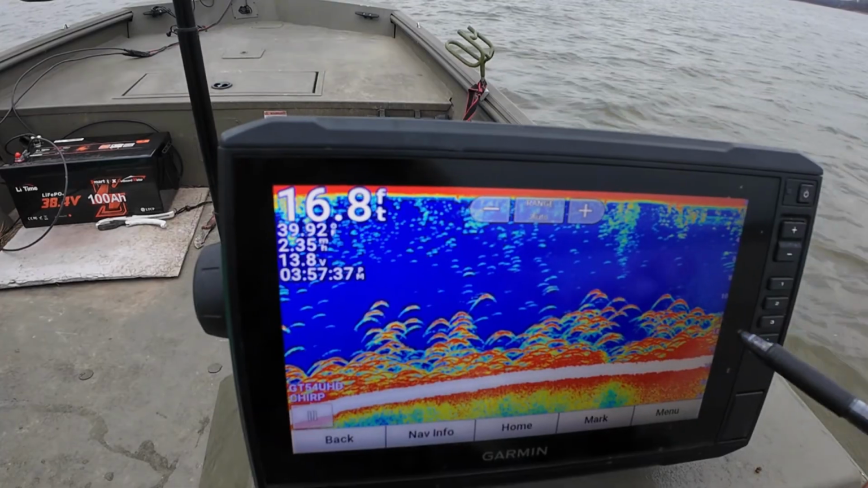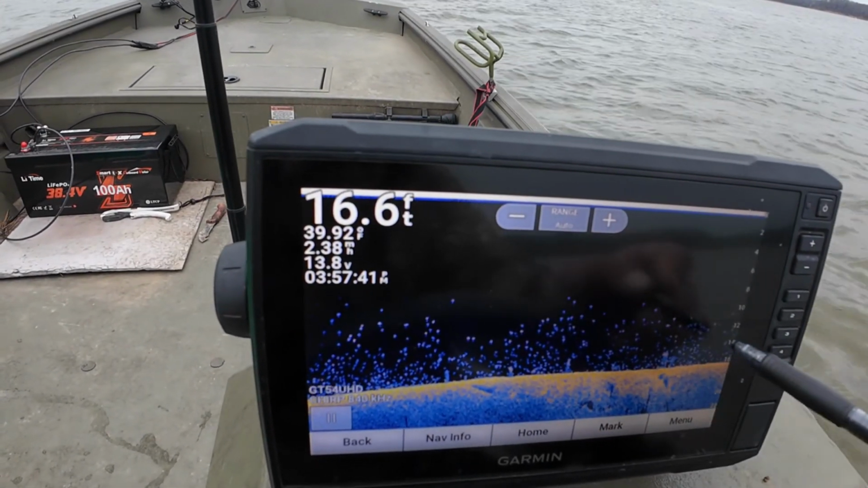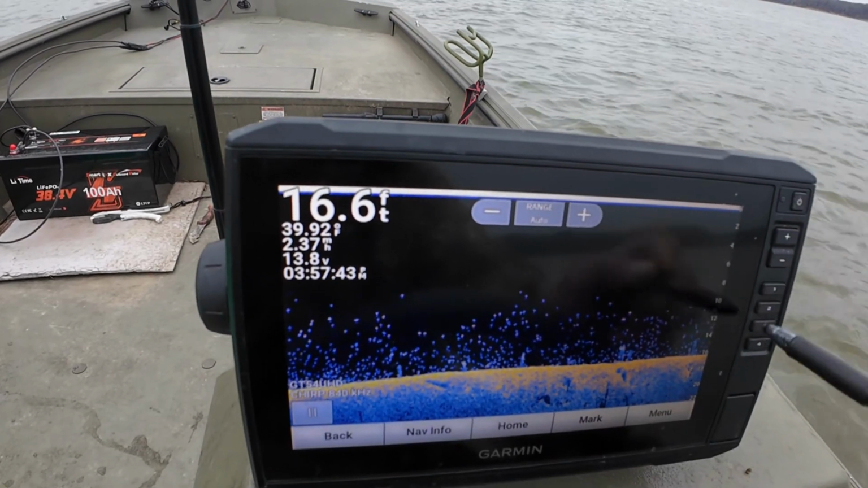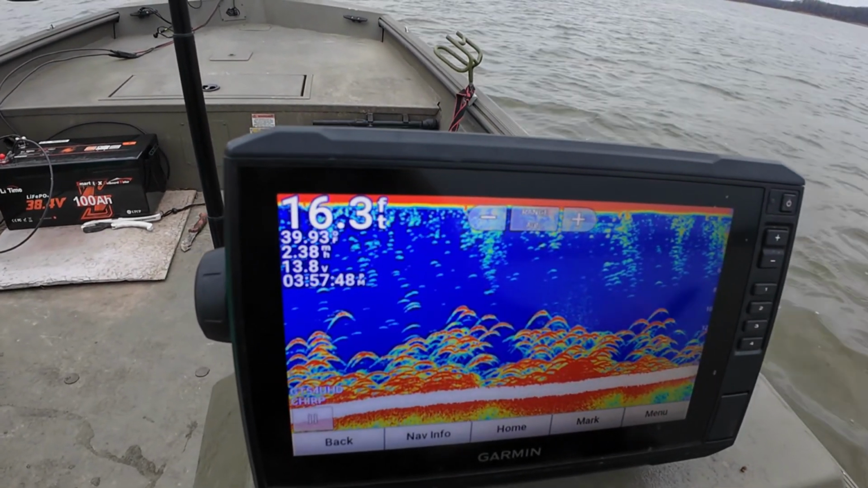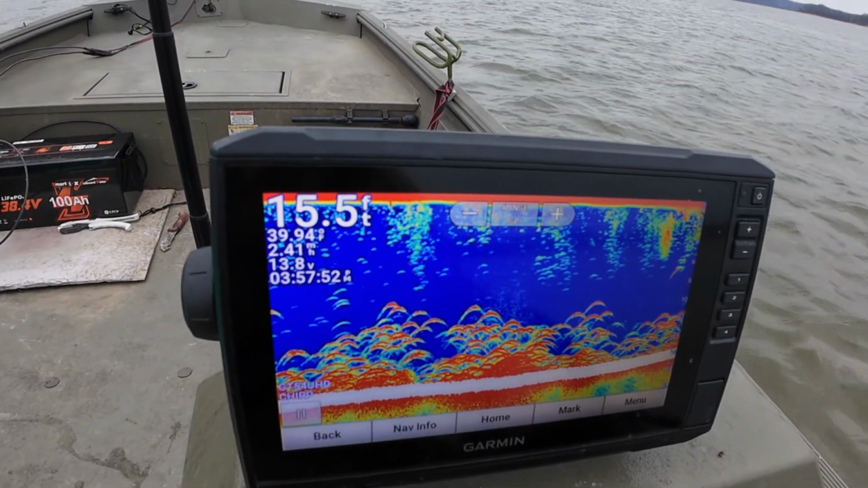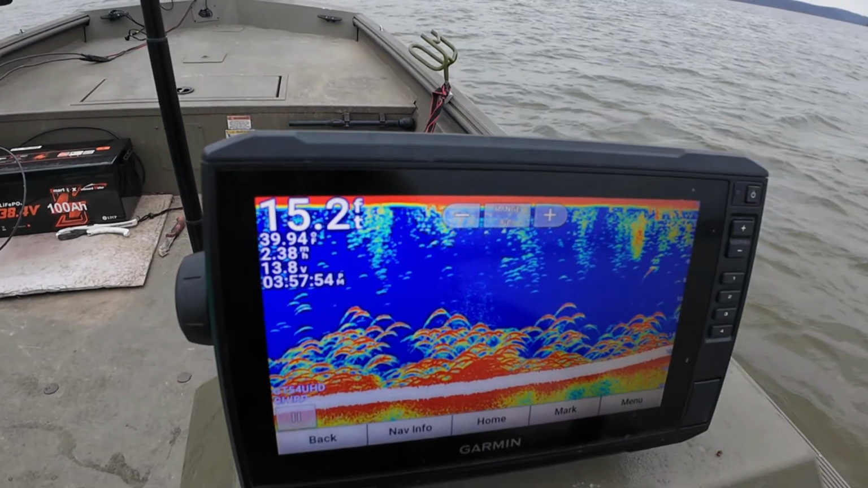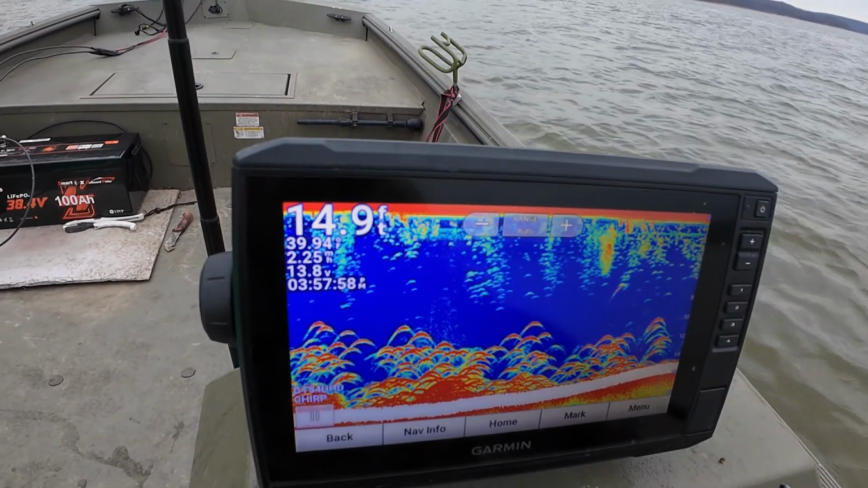Yeah, there we go. See them? Scattered fish all through there. I'm on the shallow side of it, so I'm gonna hook left and go into it a little bit where it's a hair deeper.